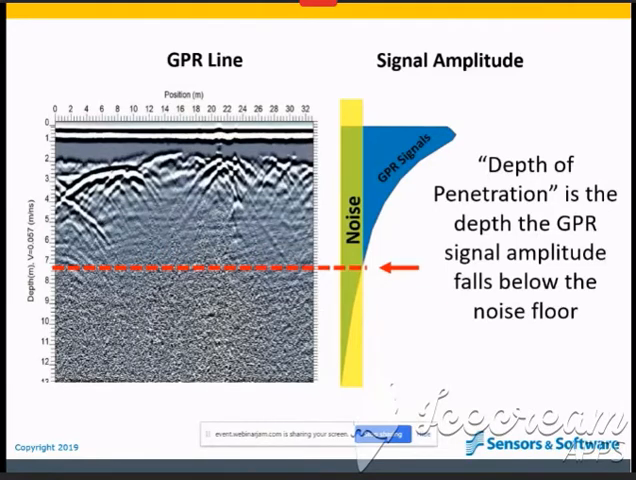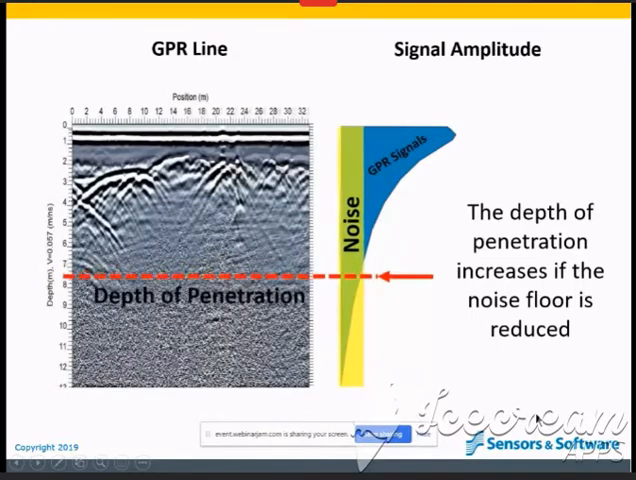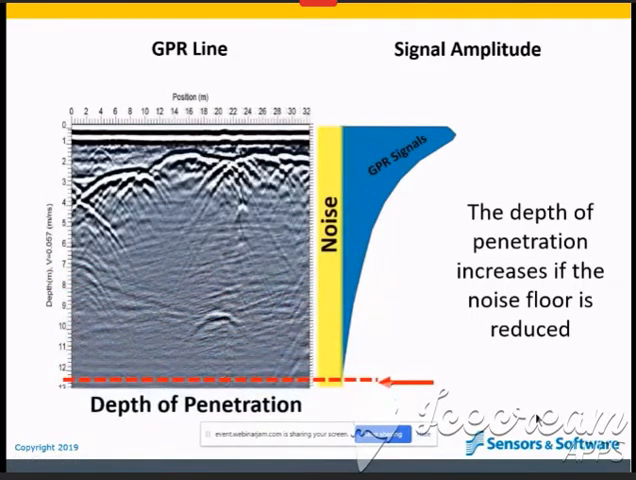Now I want you to pay attention to my fancy animation that shows this concept. Notice how when the noise floor drops, we can see a deeper hyperbola in the data that we couldn't before. Stated another way, the depth of penetration will increase if we can decrease the noise floor. So how do we do this? By stacking or averaging the data.